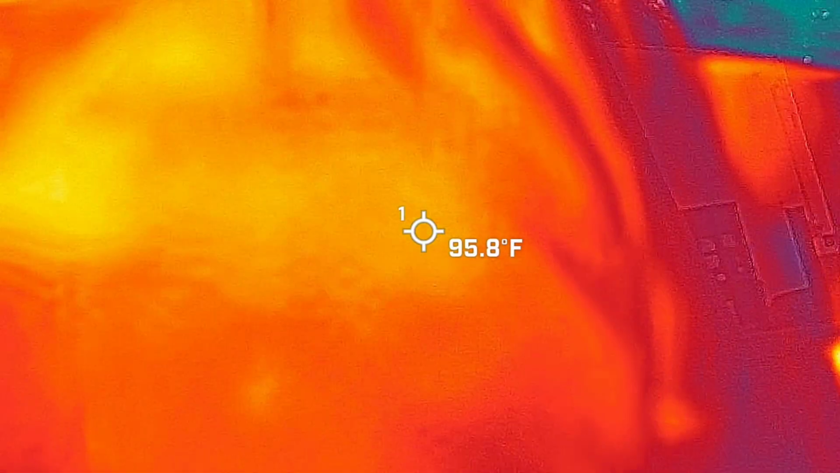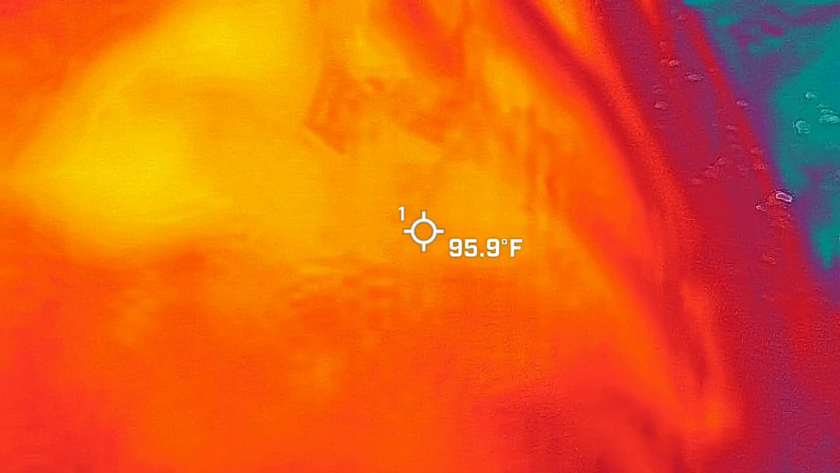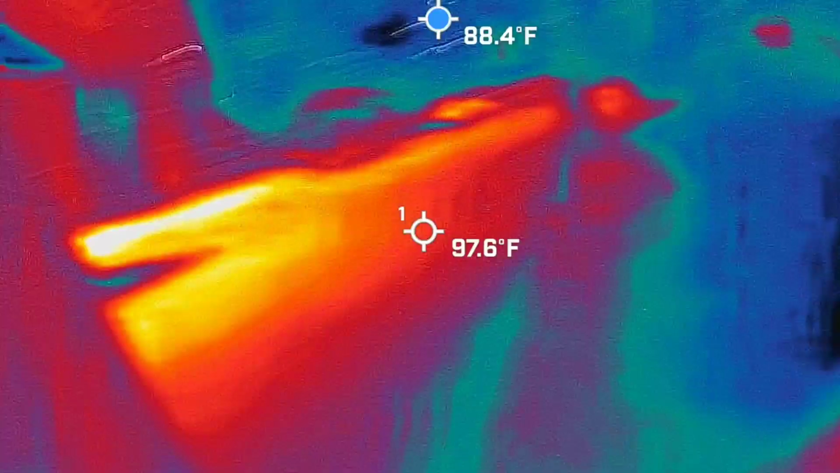We were joking earlier today because it's so hot and humid. We're like, we do need some ghosts up in here to cool the room down. I know, right?